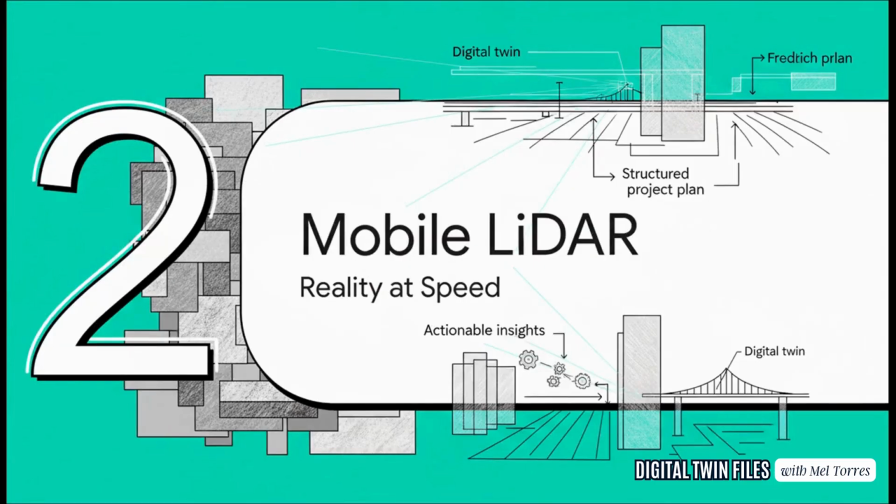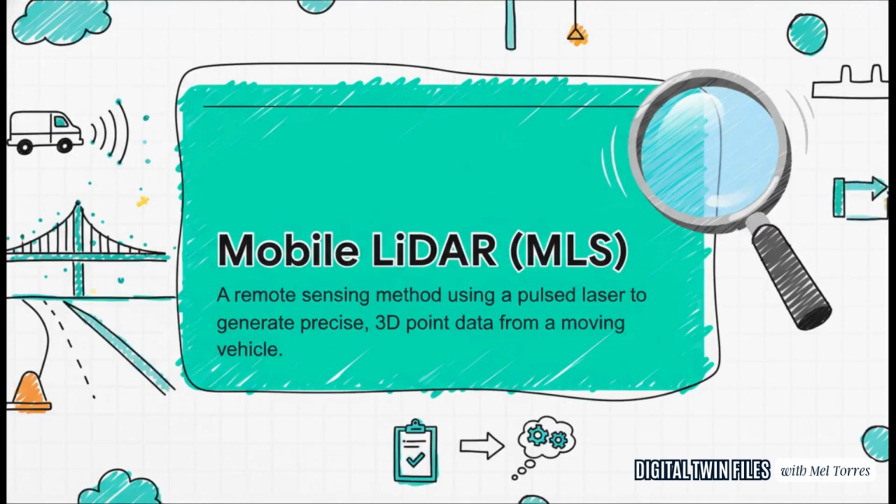It can't keep up. Which brings us to the breakthrough, Mobile LiDAR, or MLS. This is a whole new dimension in how we capture data. I mean, this is the tech that lets us lay that perfect foundation for a high fidelity digital twin. We're talking about creating a perfect digital copy of the real world. Here's the kicker. We can do it all at the speed of traffic without ever having to shut down a single lane.